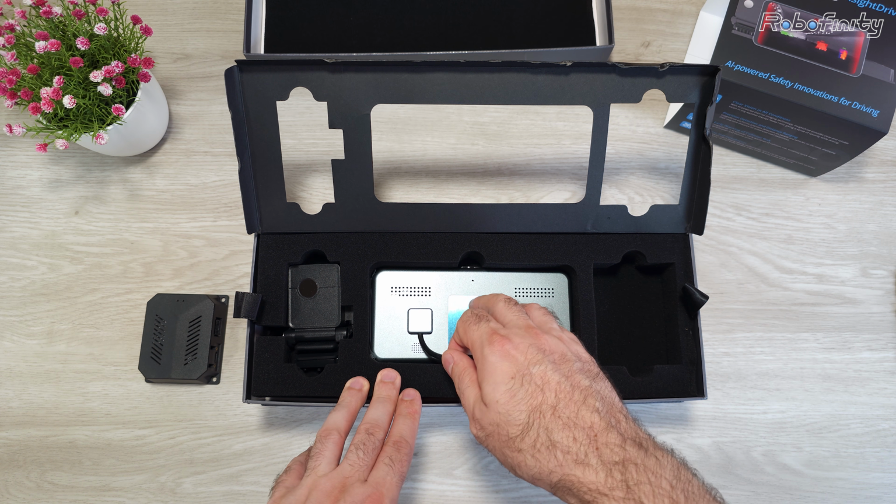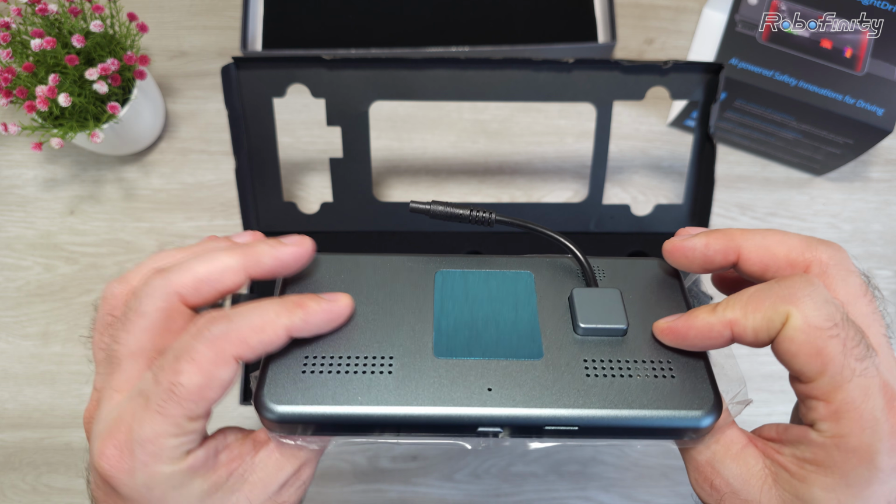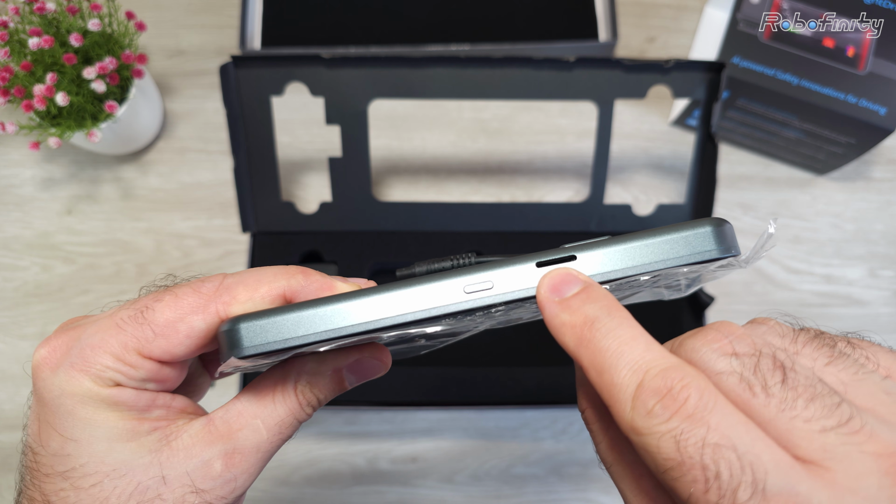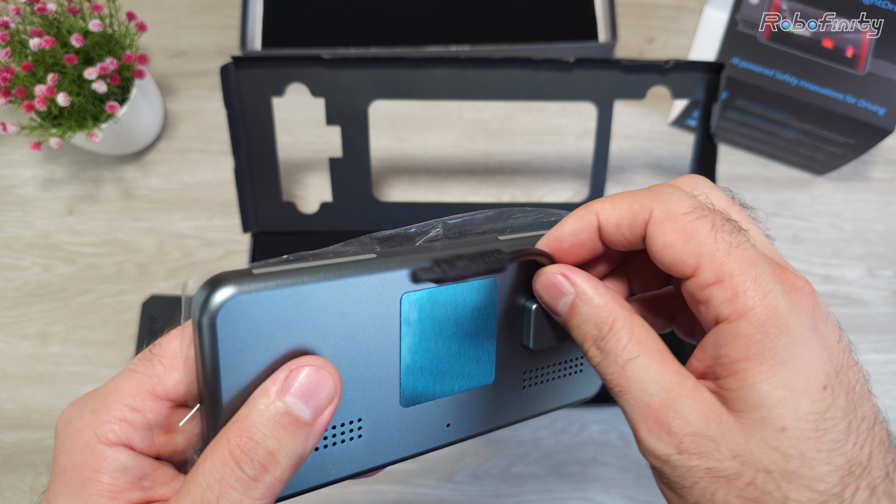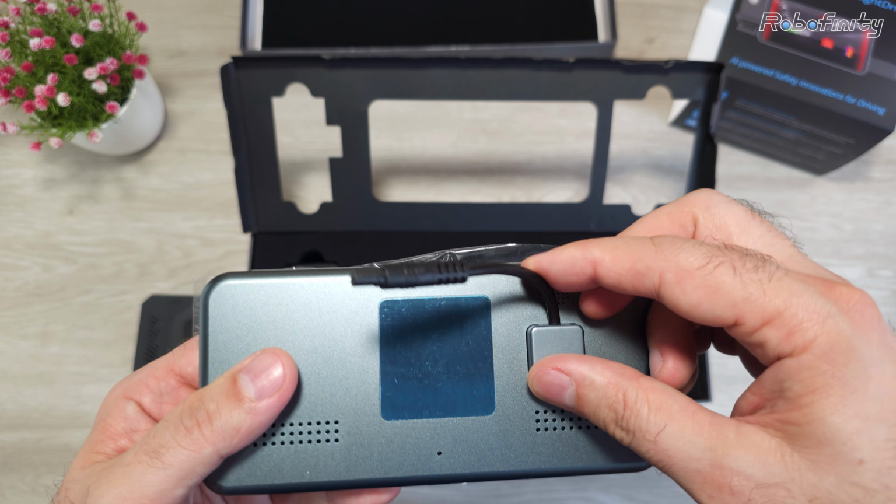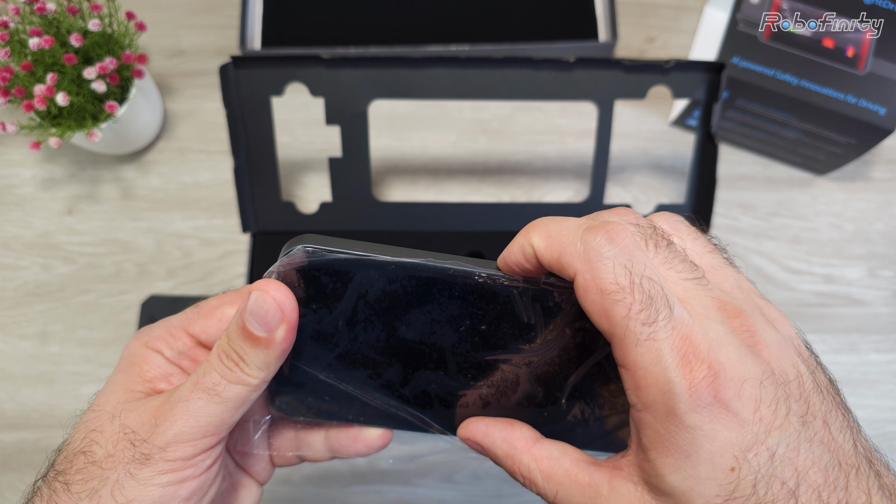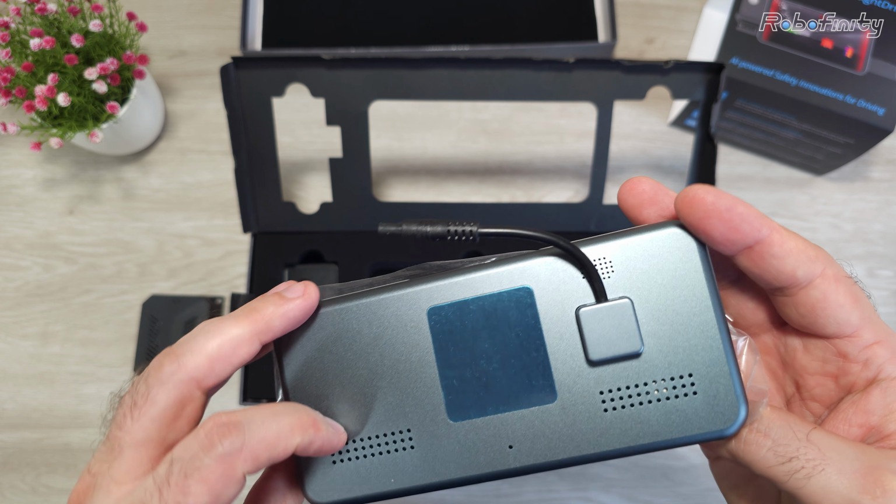Now let's take a look at the screen. It is a very lightweight, nice aluminum housing. Here we have the SD card reader slot and power button. The cable is fixed, non-removable, but the cable is very strong and well built. There is no built-in battery in the screen, so it makes the system much more simple as well.